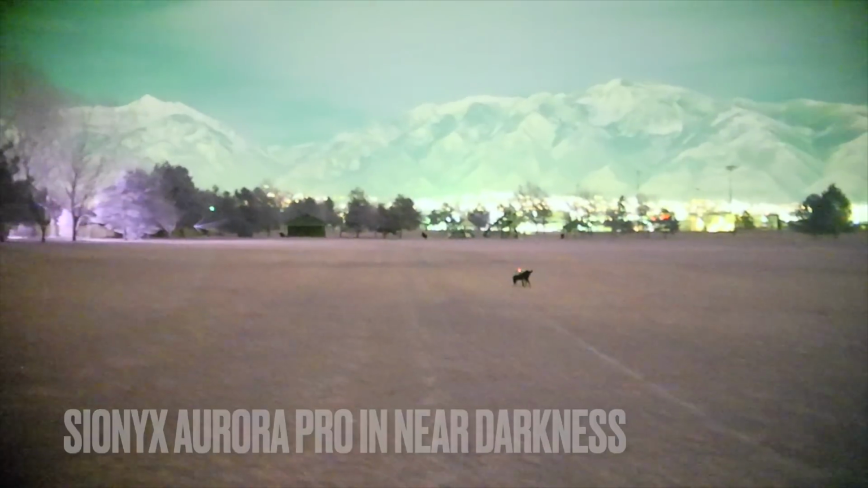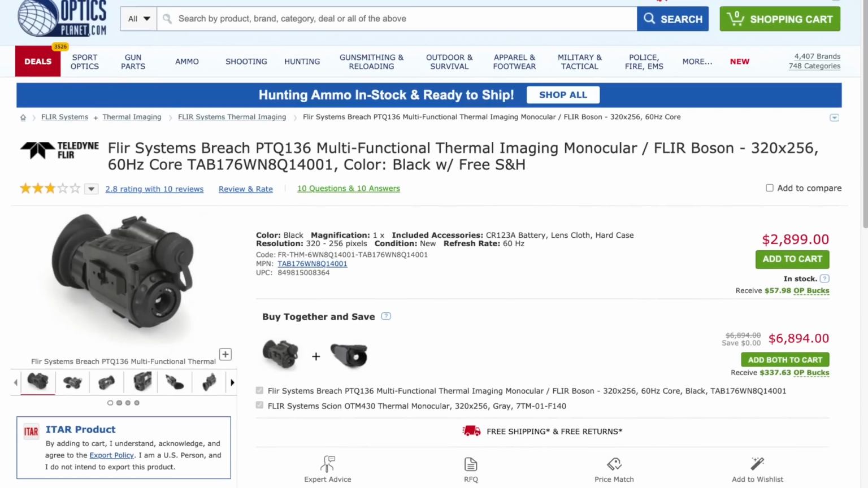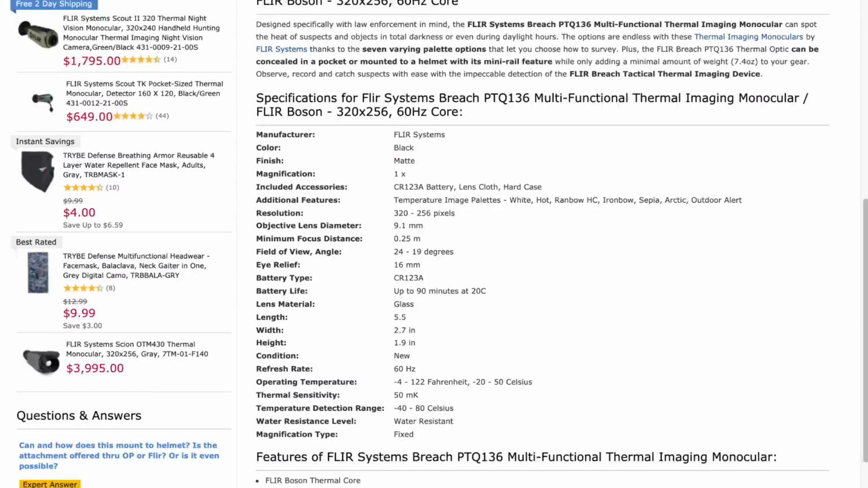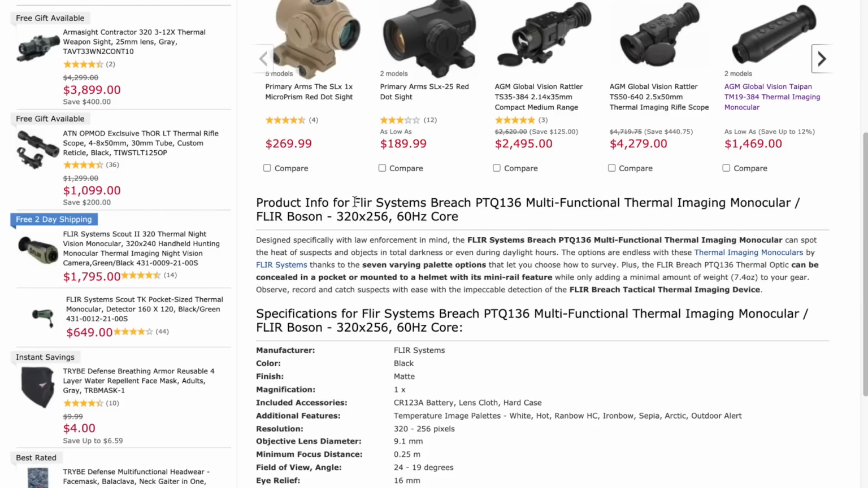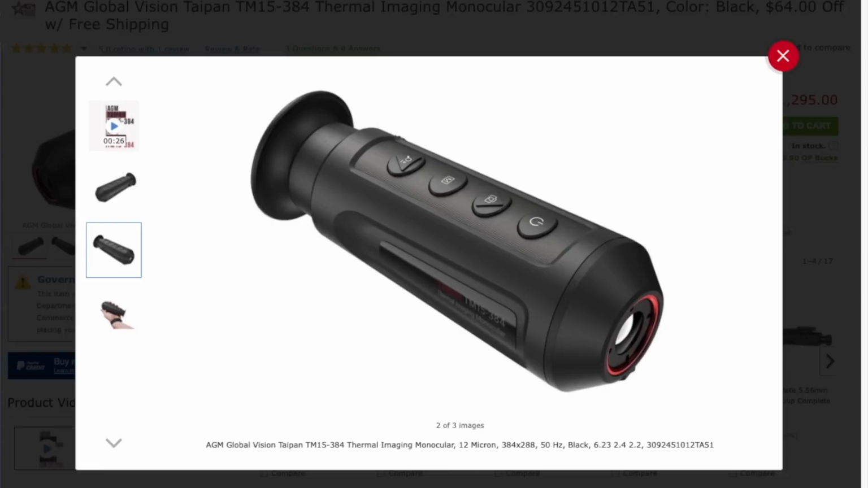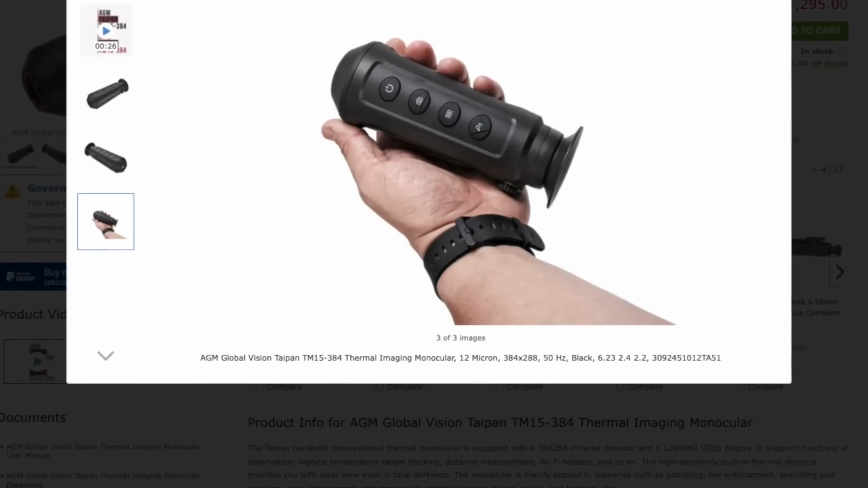So when I posted my FLIR Breach, the PTQ 136 thermal monocular, which is helmet mountable, I think that's the designation on it, I had a request to review lower priced units like this one, the AGMs. And by the way, there's a ton of them. And some other ones too. And I may do other ones. We'll just see how it goes.